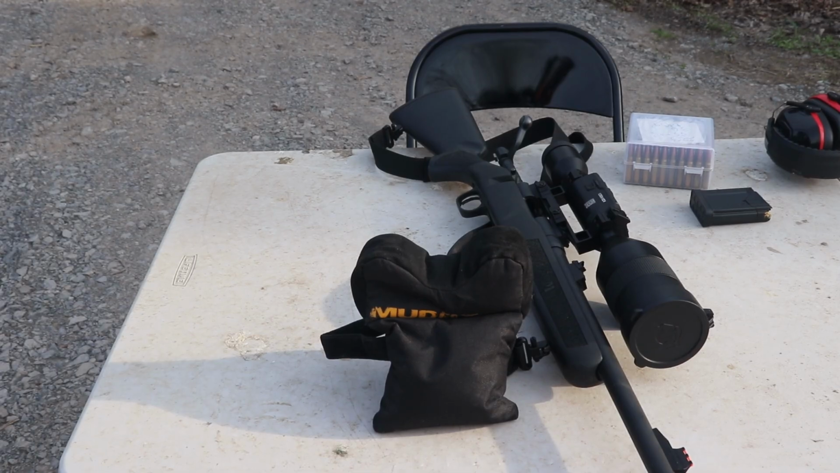We've got my Mossberg rifle that shoots 223, and then I've got an ATN scope, and this is my coyote rig. Haven't gotten any coyotes yet, but I do like shooting it, and it's set up for 223 and subsonic rounds. So what I'm going to do today is take a few shots and see how it shoots at distances. I know for like 50 yards, it's pretty good.